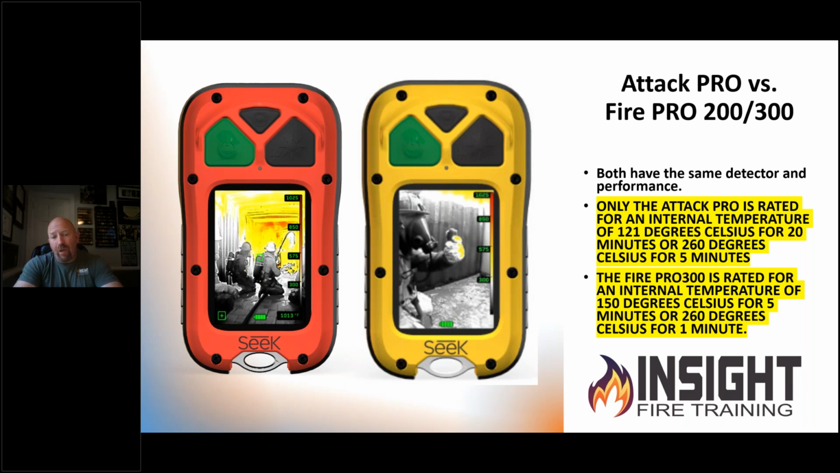So if you ever see a red triangle show up in the top center of the screen with a thermometer in it, that is telling you that the inside of that device has reached that point and it's beginning to overheat. If you don't exit the structure, you're going to have a camera that no longer works and you will have voided the warranty. Every manufacturer offers that same protection and tells you that in the instruction manual.